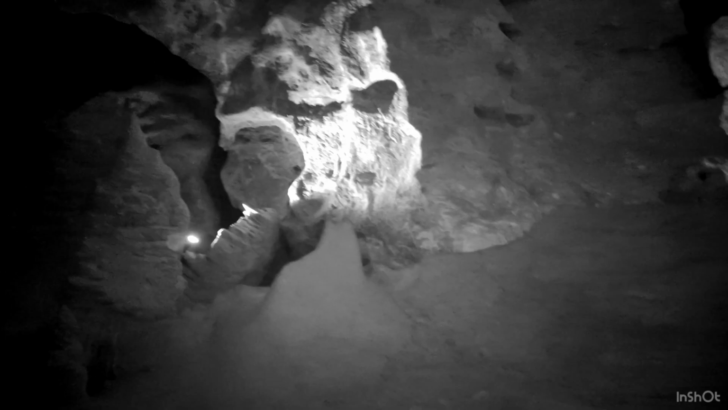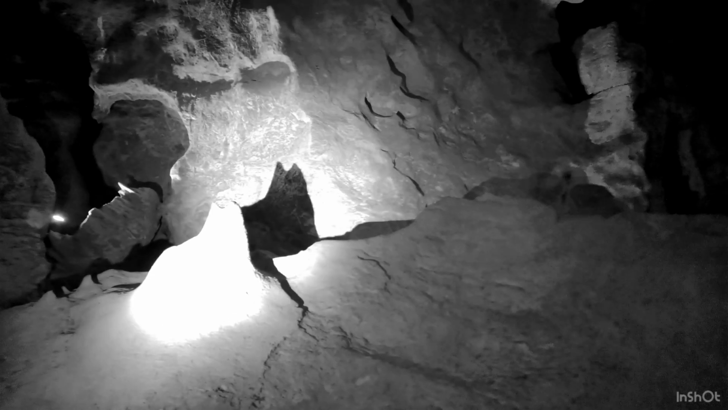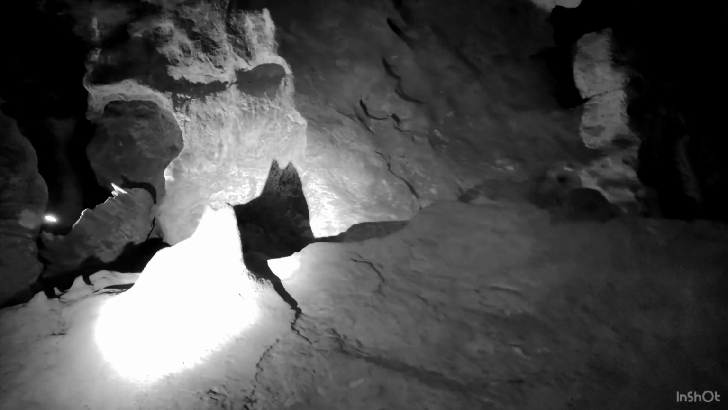Check it out. Also, does anybody happen to know what a witch's favorite animal is? Also, not a trick question. Anybody know? Maybe a cat, perhaps? A black cat, exactly. We do have Shadow the cat right here to keep our cave witch company. Pretty adorable rock right there. One of my favorites in the cave.